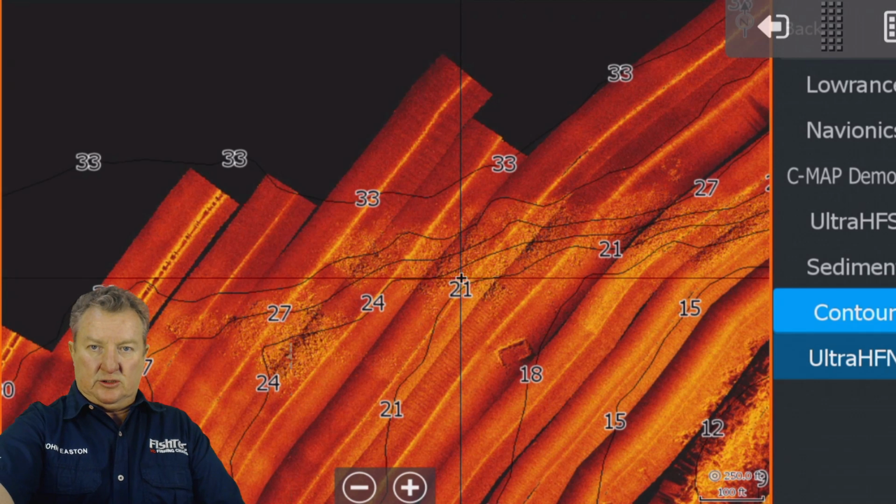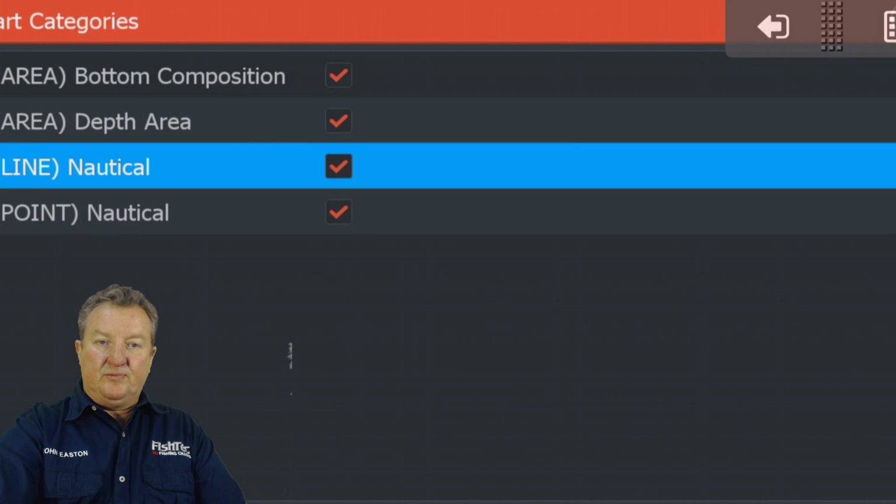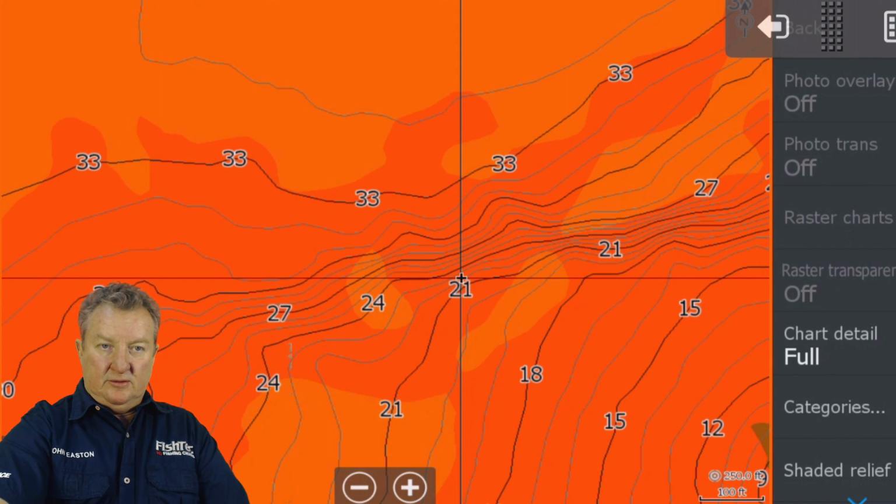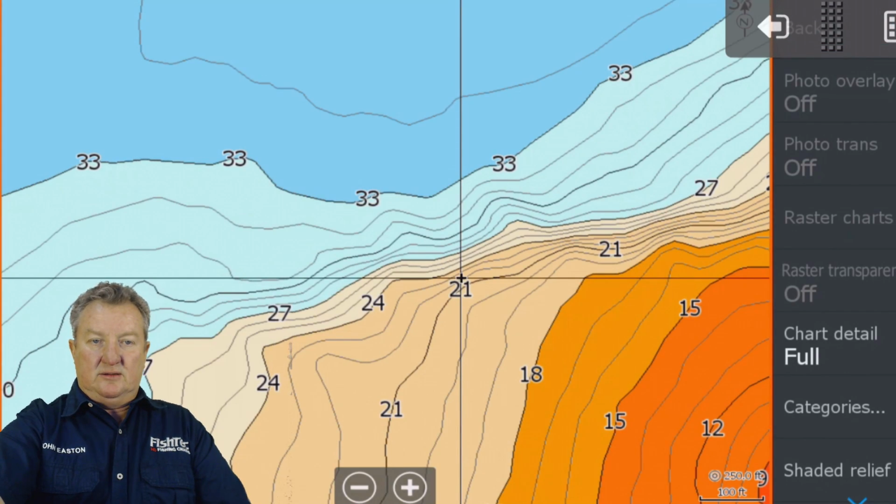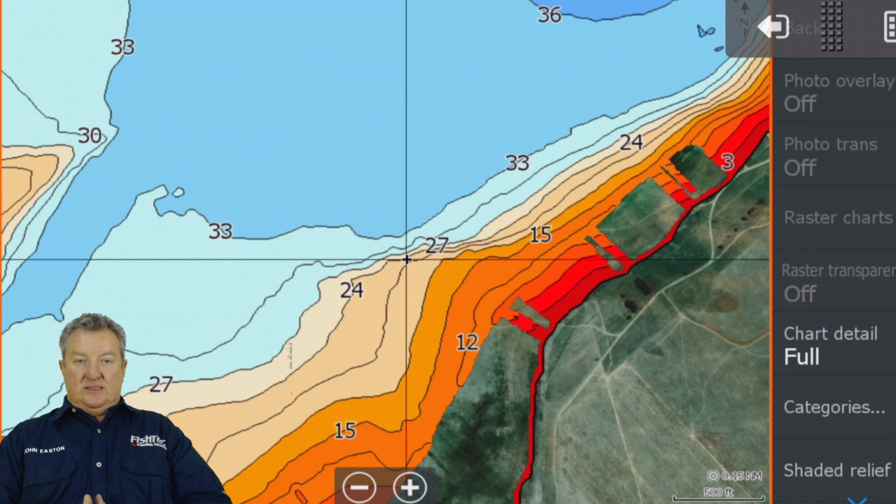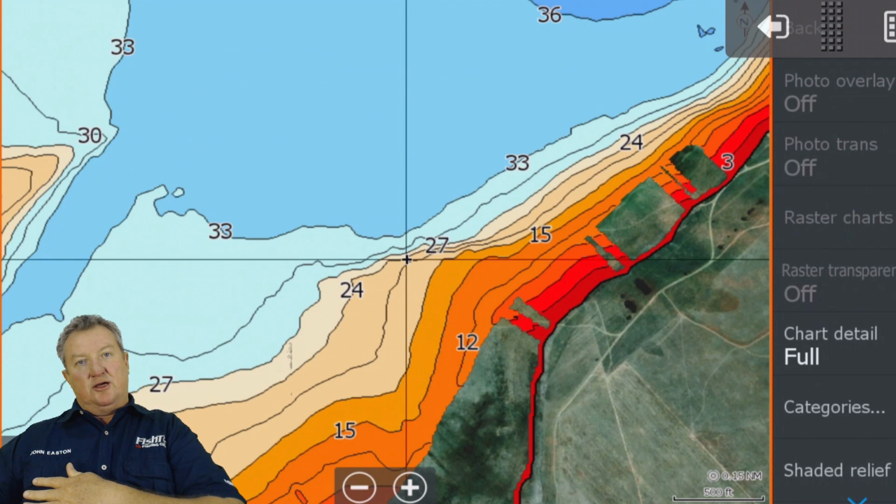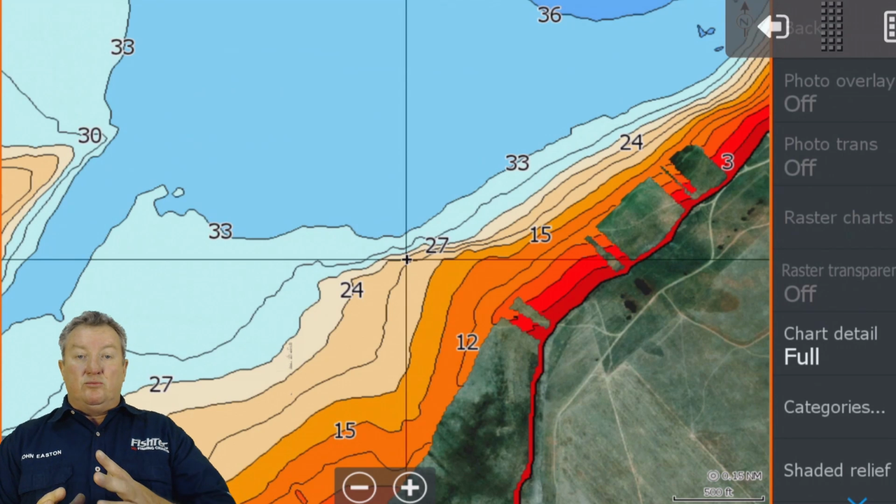So let's go back to our categories and turn them all back on again. Voila. No, we don't want that top one. That's bottom hardness. We don't want bottom hardness. I'll talk about bottom hardness later. There is our chart. Now your situational awareness is you know you're near a ledge, you know there's deep water over there, you know there's the shallows over there, you've got the shoreline as a reference, you can see the weed line over there, so you're feeling a lot more comfortable.